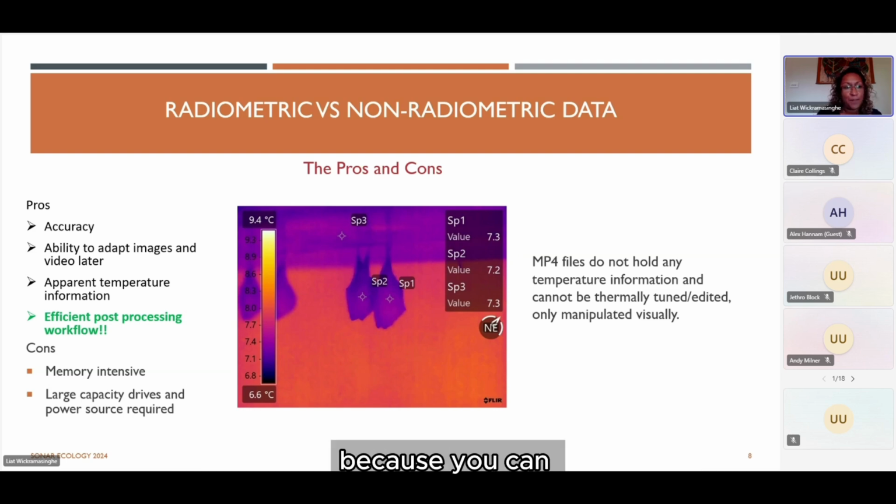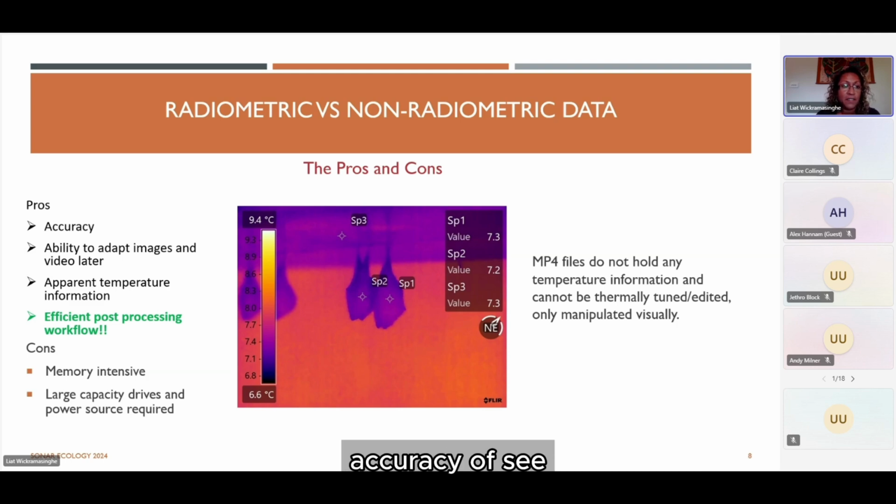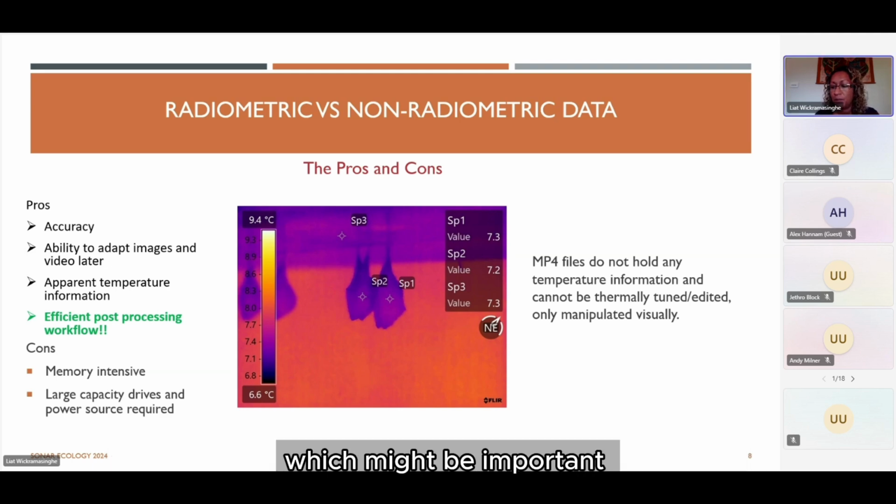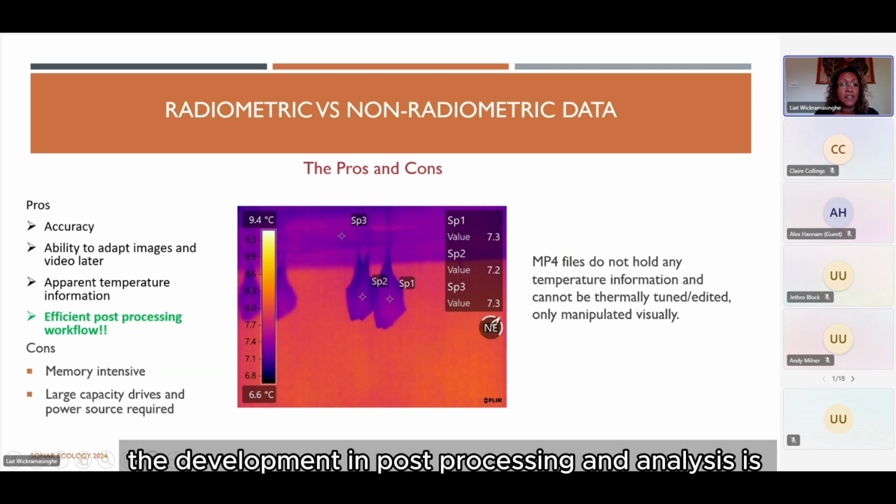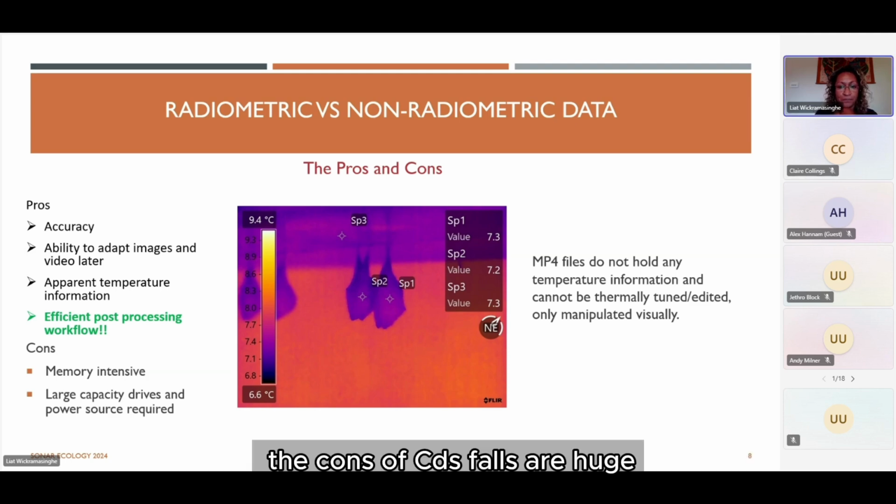So the pros to that kind of data output are accuracy, obviously, and your ability to adapt those images and videos later on. You can get apparent temperature information, which might be important if you're doing research or depending on your project. And obviously highlight new development in post-processing and analysis is you can actually have a more efficient workflow. The cons, obviously, these files are huge. They're very memory intensive.